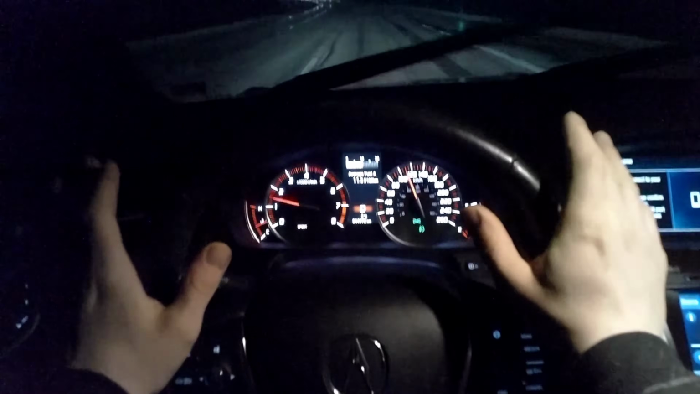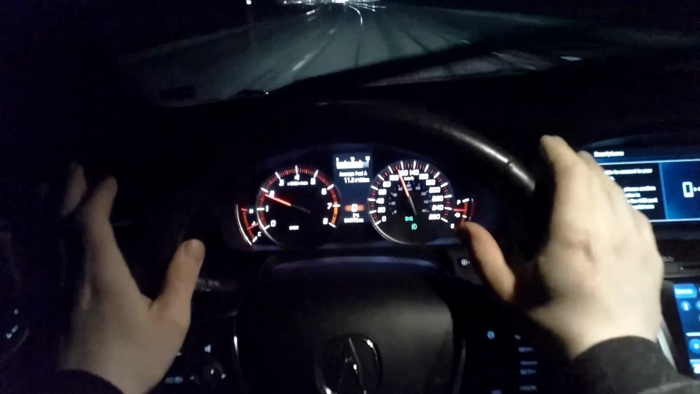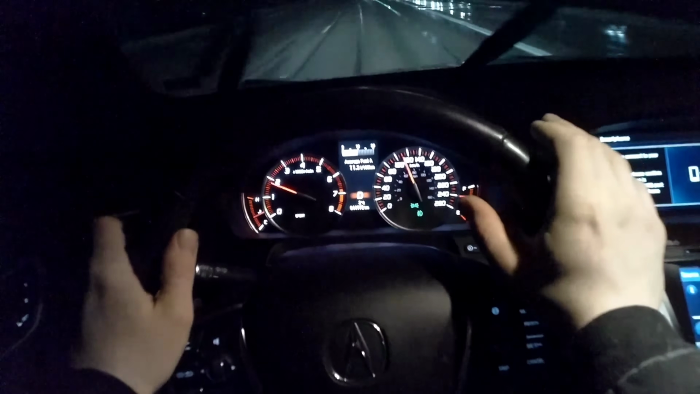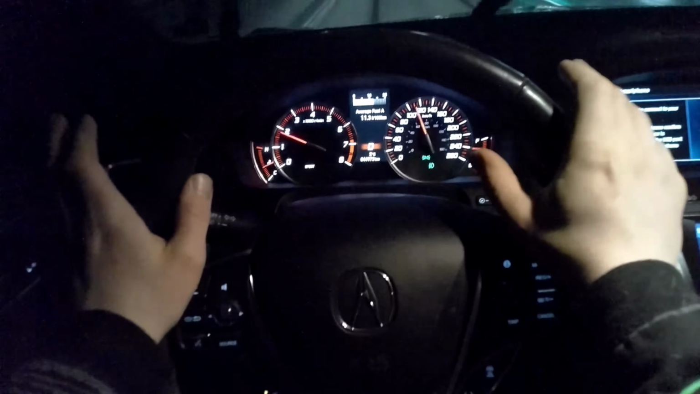Now, this is the A-Spec package, so it does have a little bit sportier suspension, I believe, and it does have the 19s with the lower profile tires, so it doesn't drive very smooth. You do feel the cracks in the road, but it is still a very smooth driving car overall.